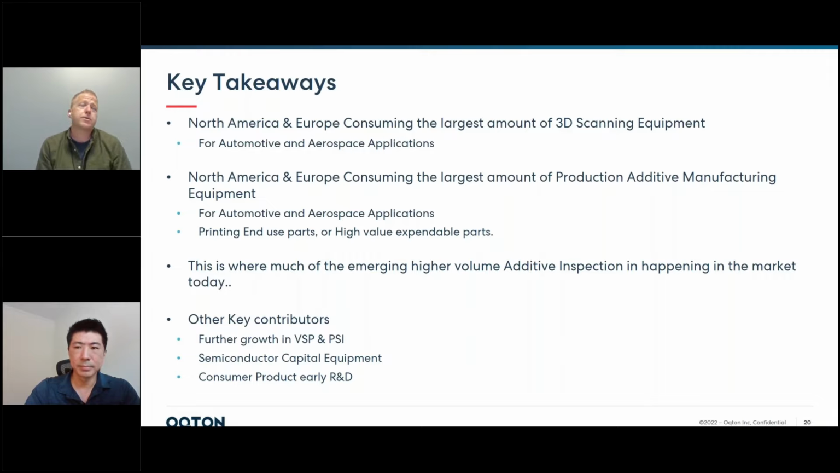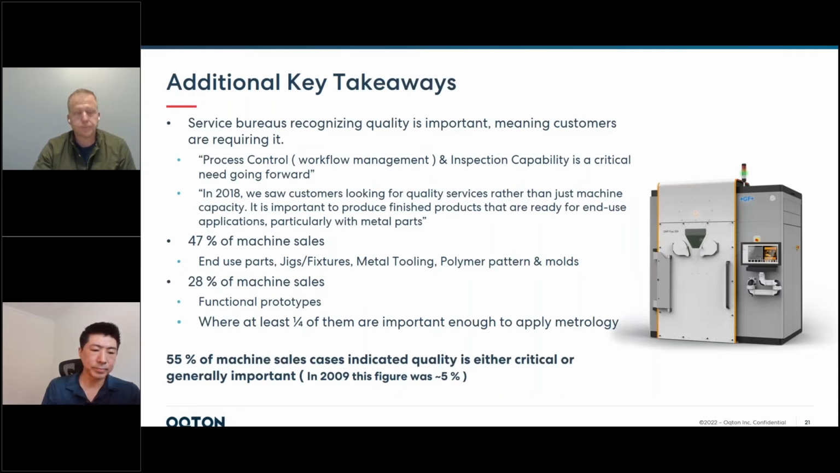Other key contributors are definitely in virtual surgical planning and patient-specific implant development. As we'll see in the laser chart, they had a good head start on everybody else. Virtual surgical planning relies on CT and MRI data and has naturally been using direct metal printing and additive for quite some time, and there are very well-developed methodologies for inspection there. We also see other segments that are key contributors.